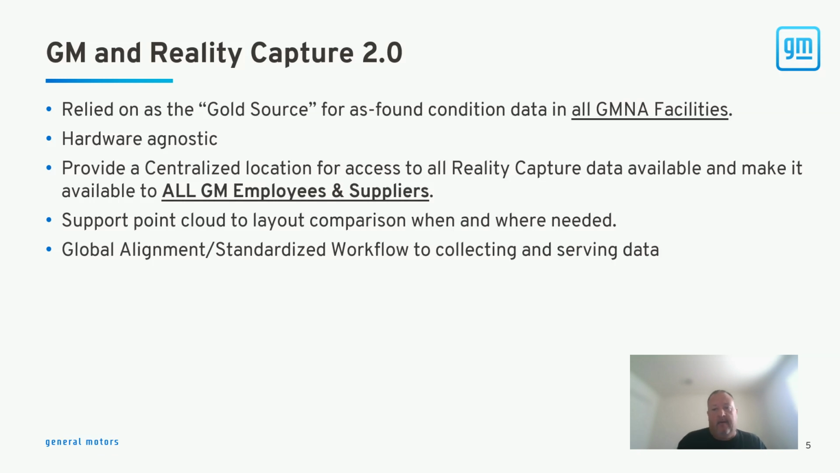So we were really starting to grow in the amount of data we collected, and we figured that we needed to change our business model very quickly. So we came up with some goals that we wanted to make sure that we stayed true to in order to do this transition. And the first one was that we wanted our data to be relied on as the gold source for the as-found condition data in all of our facilities.